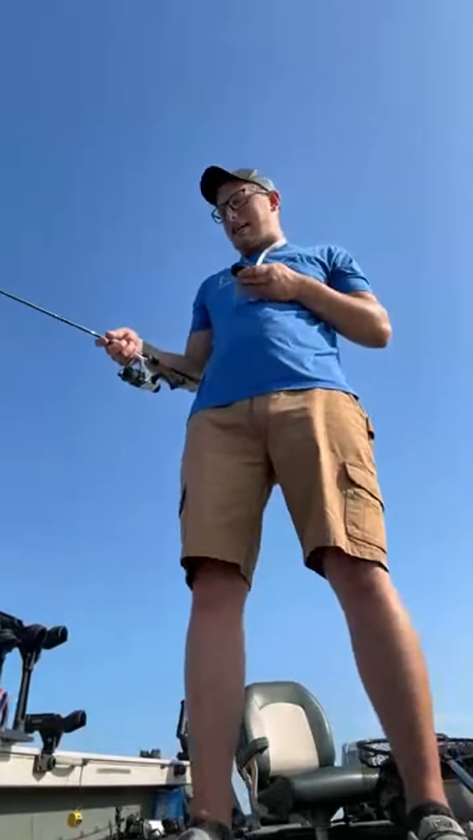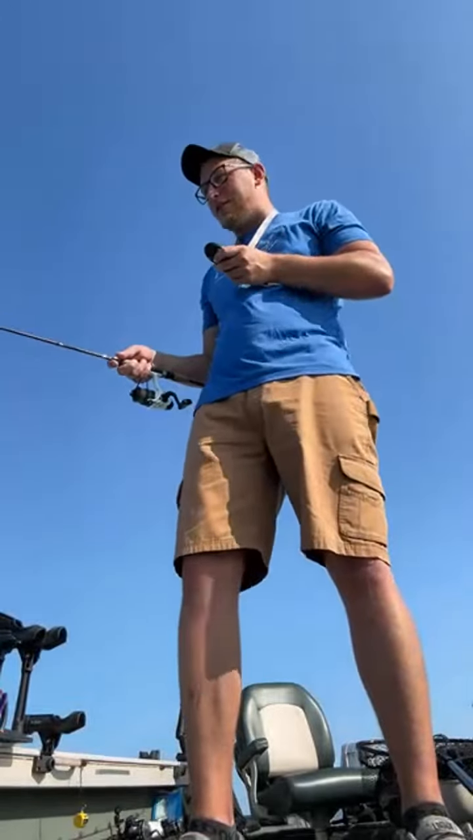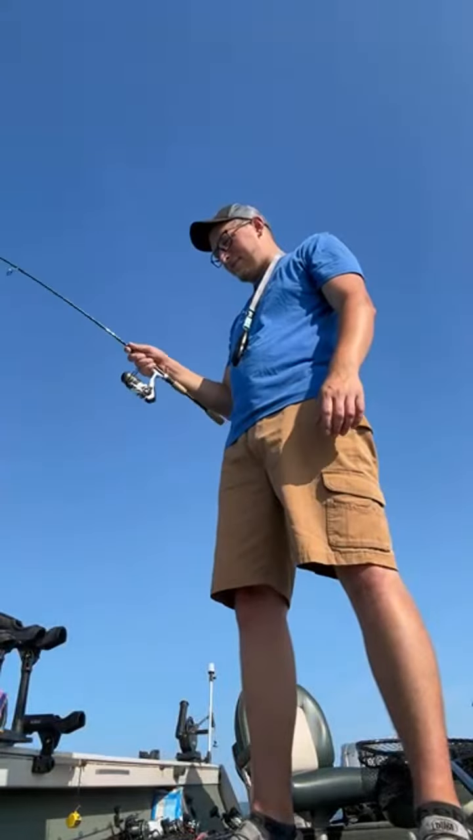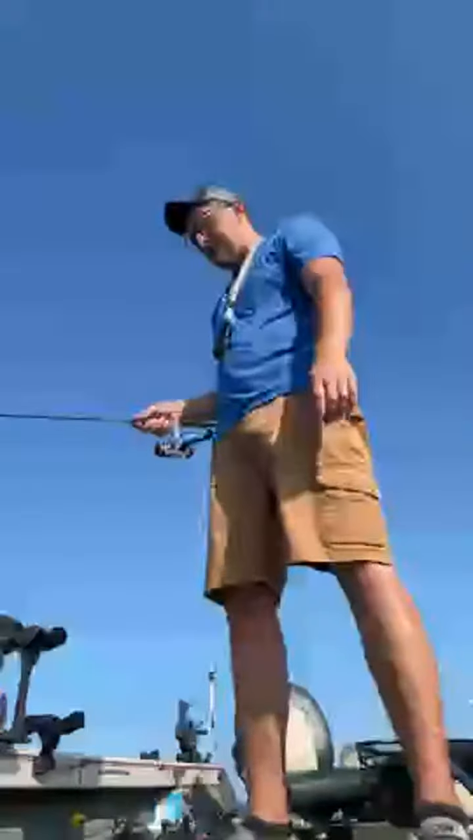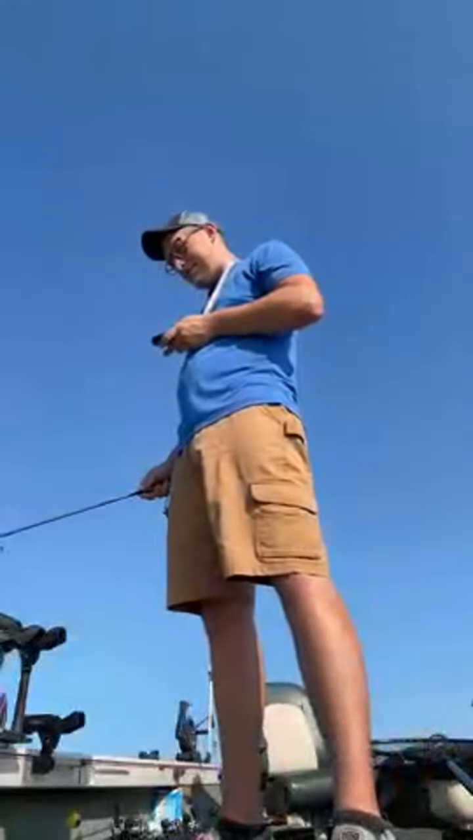I don't like catching drum. They do put up a very good fight. That's the only thing I'll give them. They put up a crazy fight. That's about it. Other than that, they stink. They're gross. They eat zebra mussels and gobies. That's the only good thing about them.